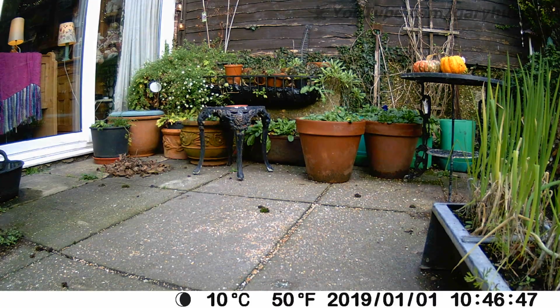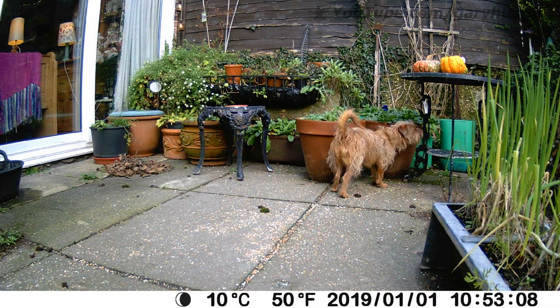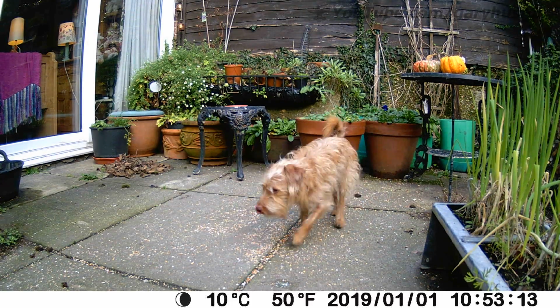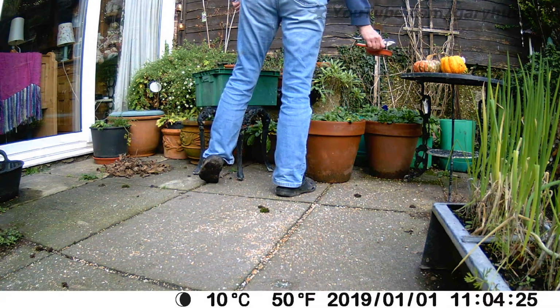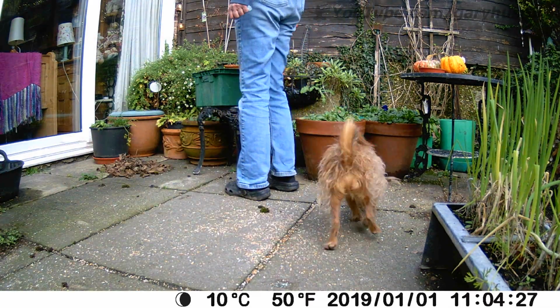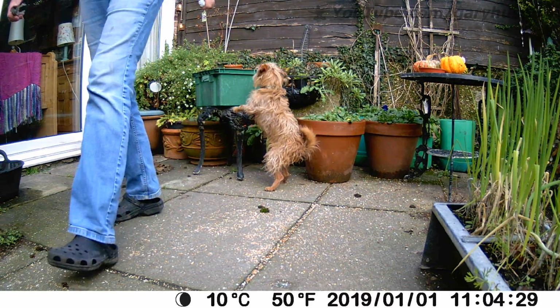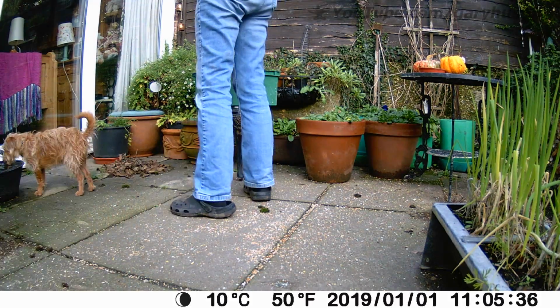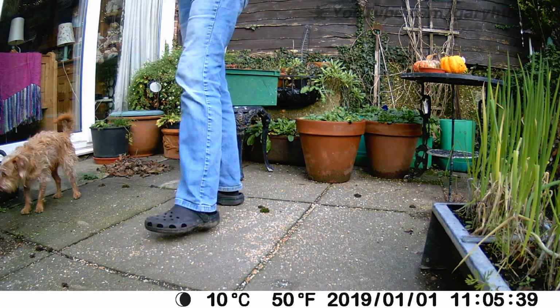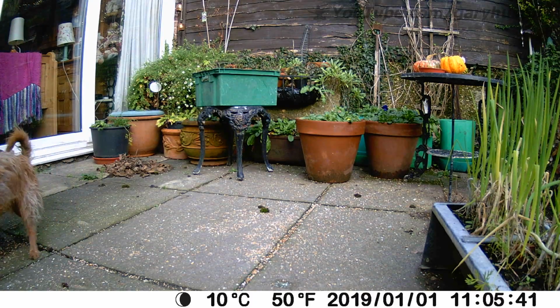You can see what I mean by the trigger times. This is supposedly 0.2 of a second, but you can see how far into the shot the animals are. Like Ralph's already in there, although he shot in there straight out the back door quickly. You can see if it was a fast moving animal, it would be gone and out of the shot before you even saw it. So that's why the trigger time is really important. And this one I'm actually quite impressed by. So that's another bonus point. So that's the videos. Let's have a little look at the stills, see how they compare.